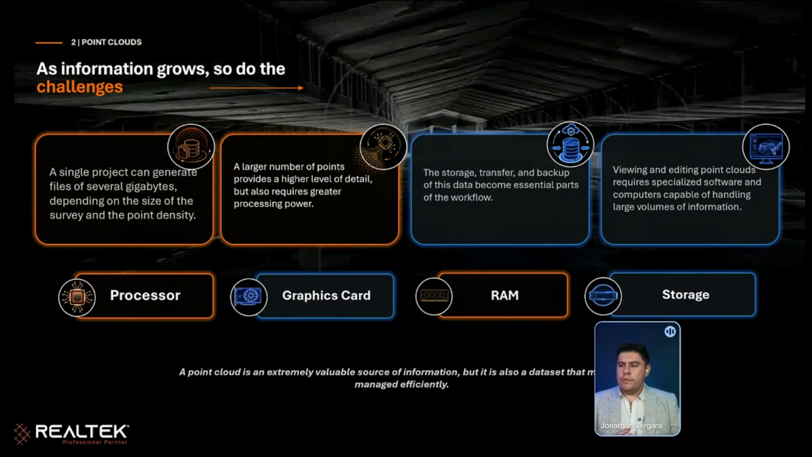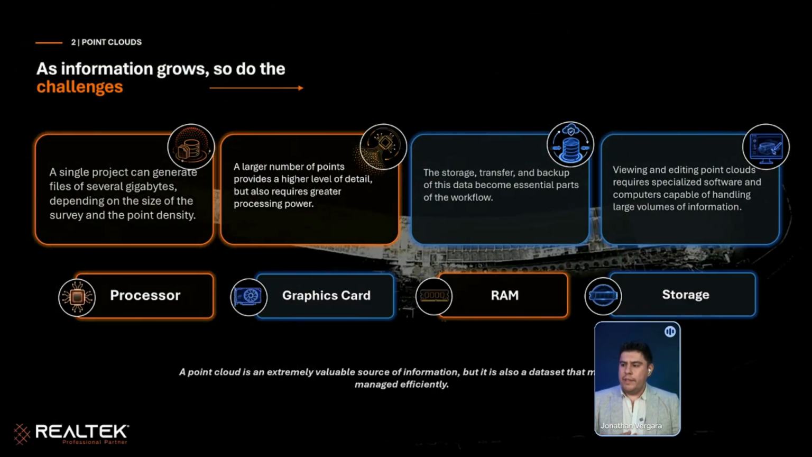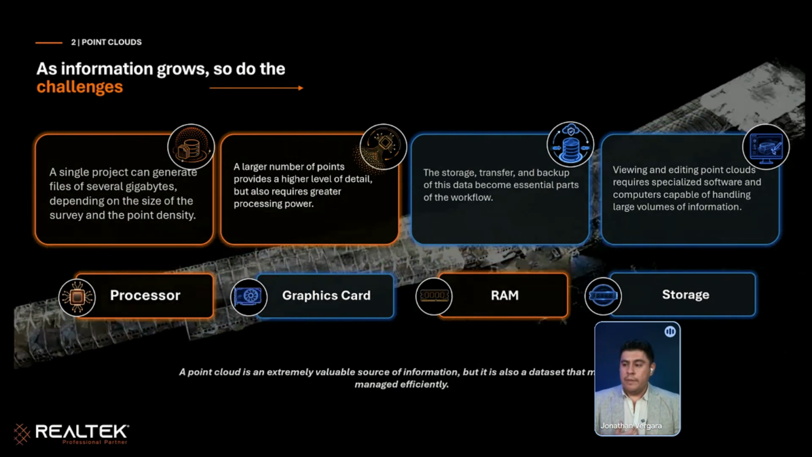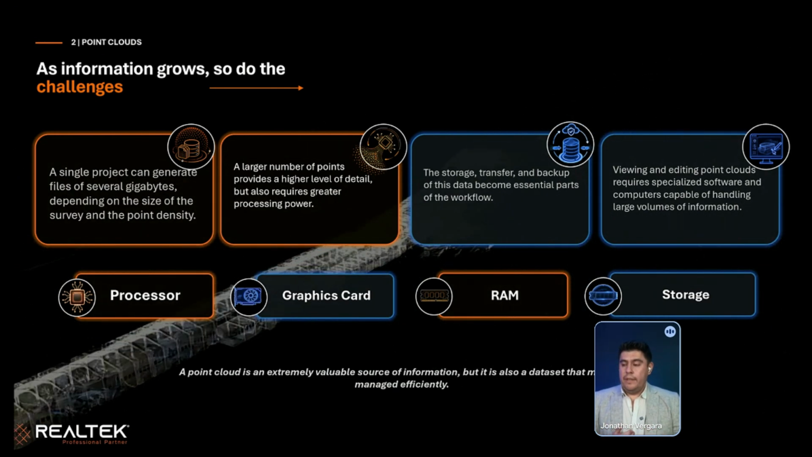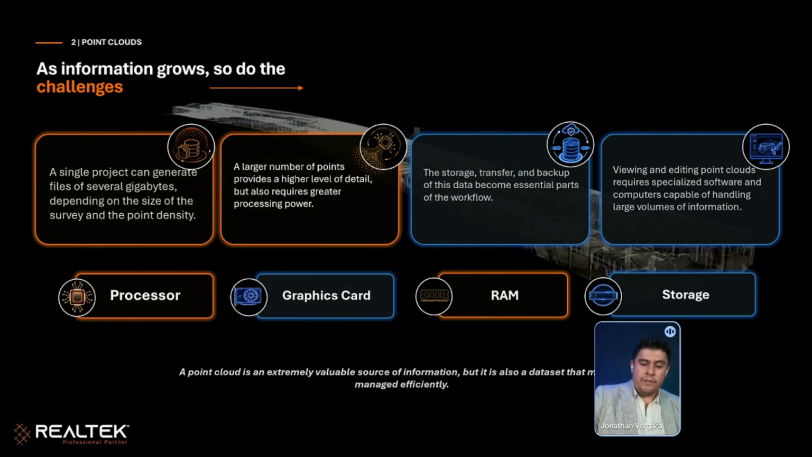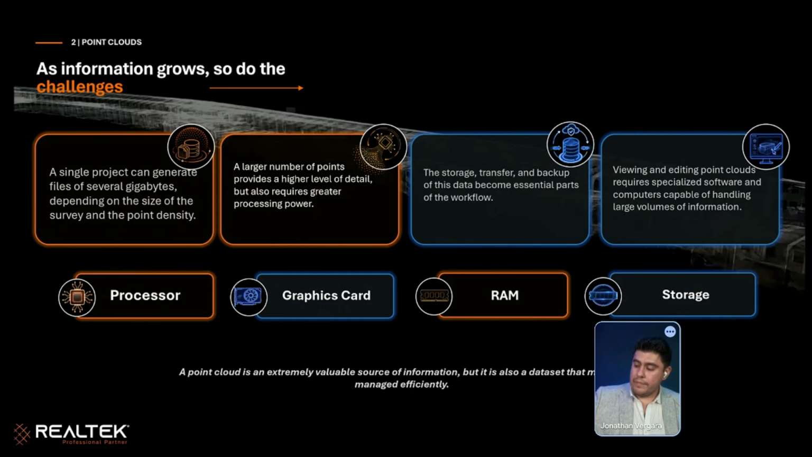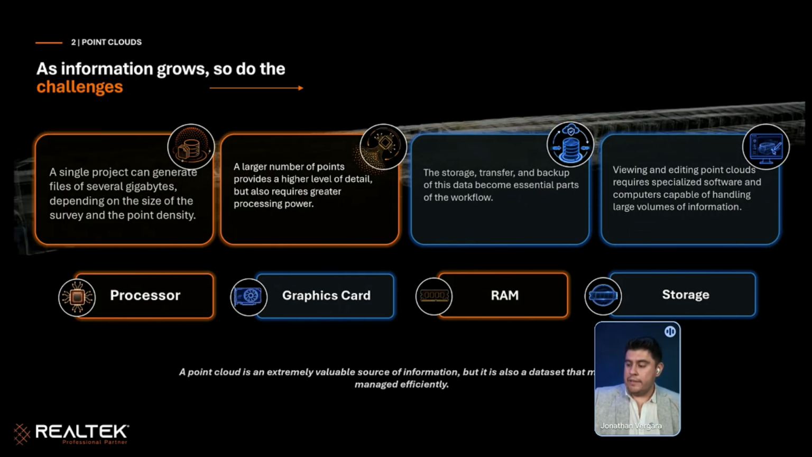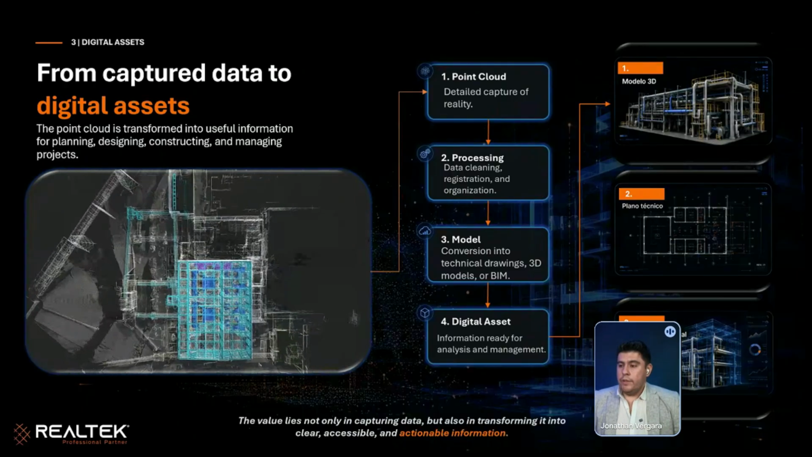Maybe it is not so common for them to use this kind of information. Maybe for us it's something very simple, very common. But for the rest, maybe it's not necessary to have all this capacity in their offices.